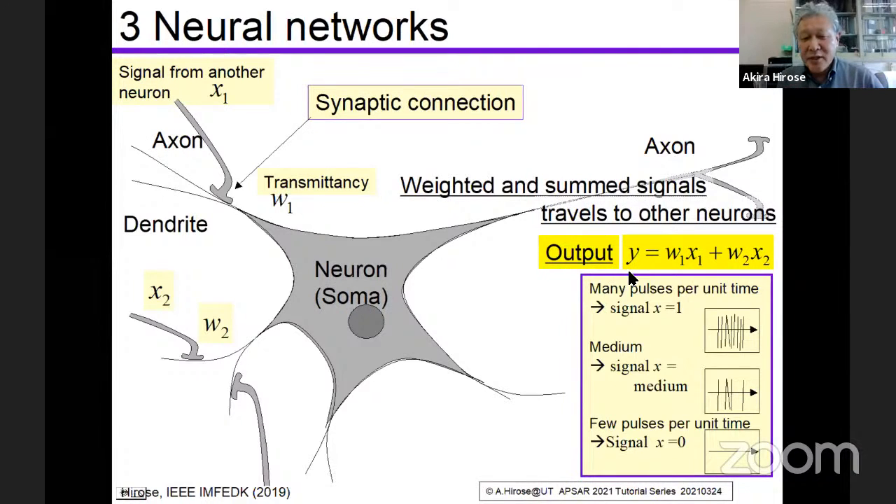So the situation may be expressed in this type of equation. The signals are xi, x1, x2, and so on. And the weights are w1, w2, and so on. And y is the output obtained at this action point.